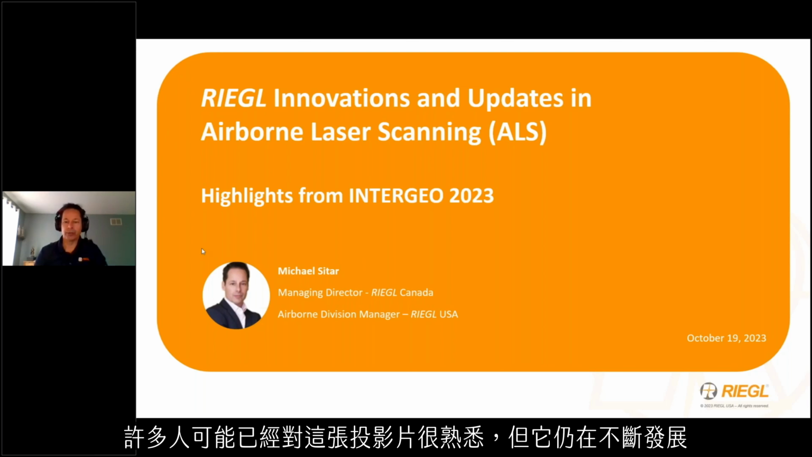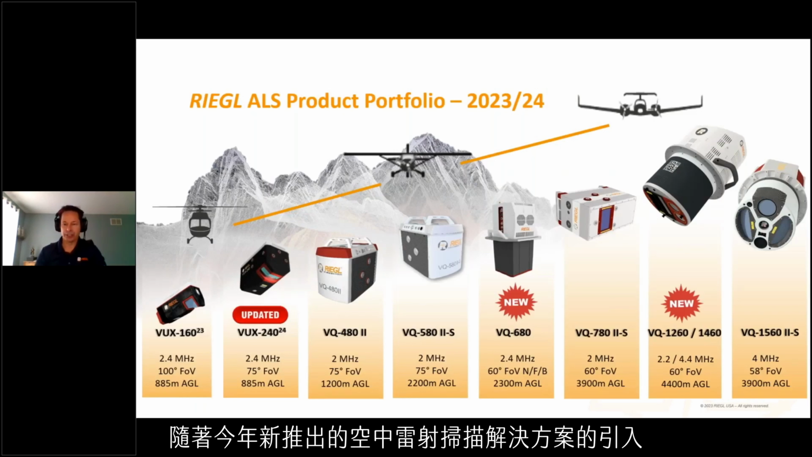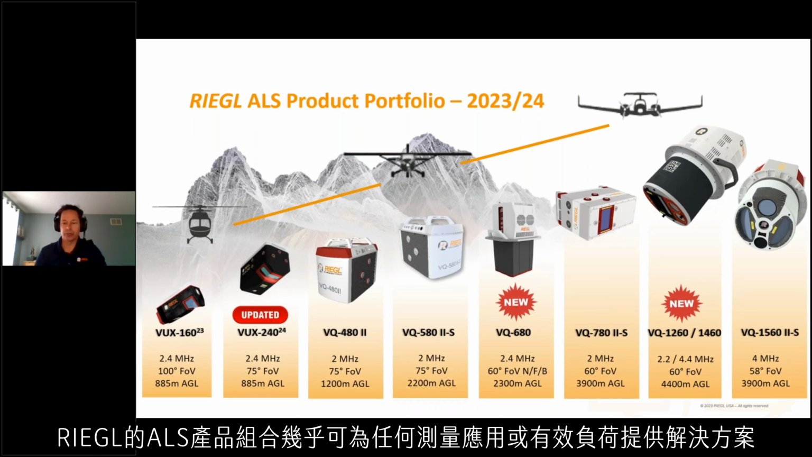Now, many of you may already be familiar with this slide, but it's clear that it continues to grow. With the recent introduction of further new airborne laser scanning solutions this year, RIEGL's ALS product portfolio now offers a solution for virtually any survey application or payload requirement.